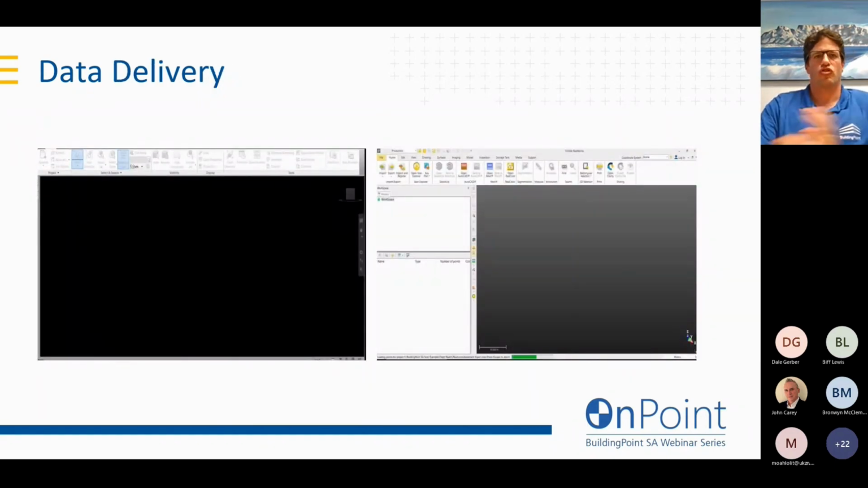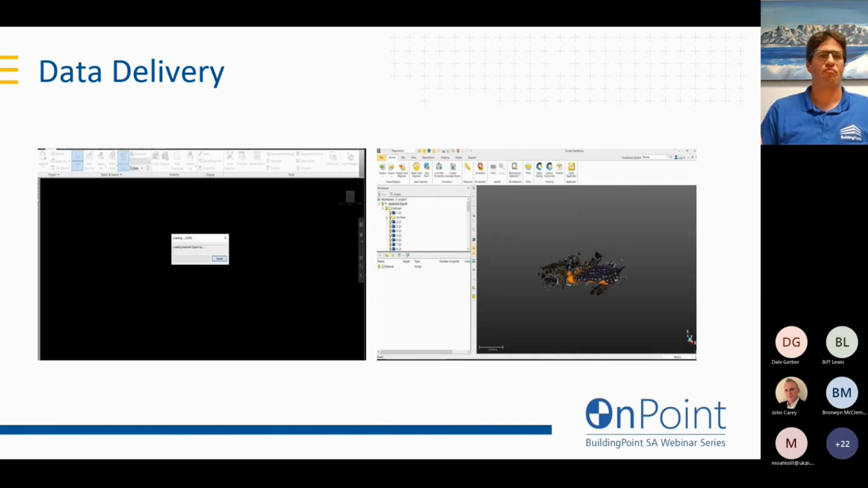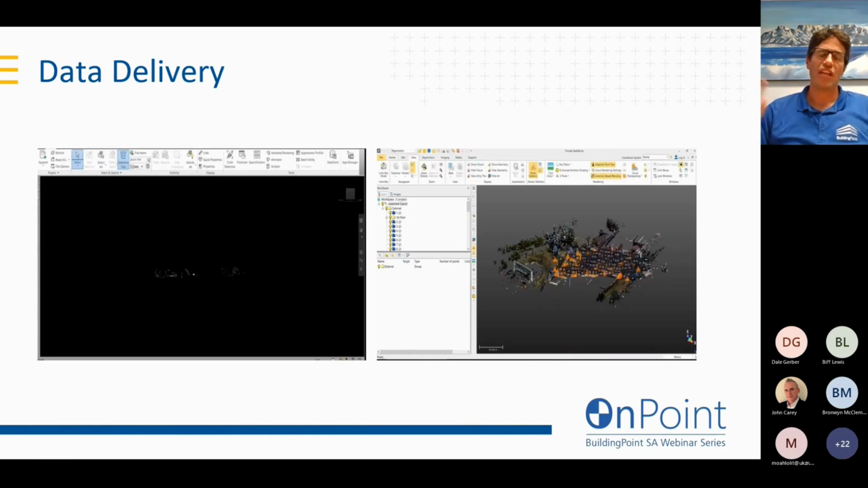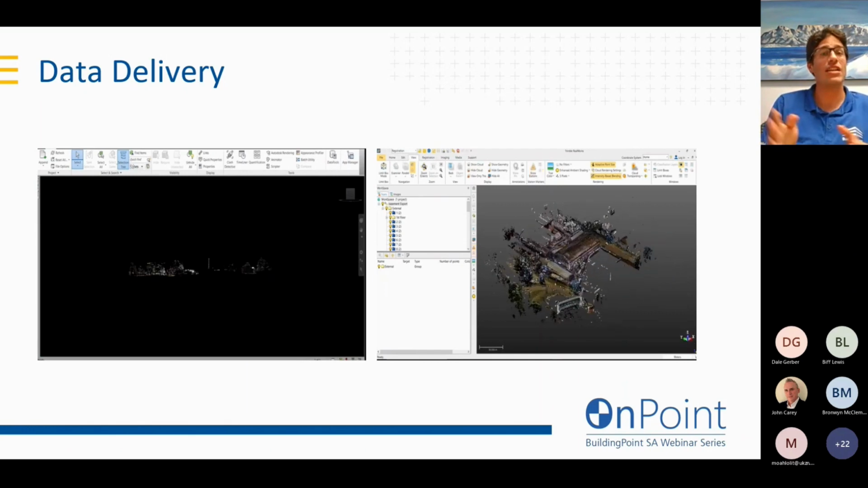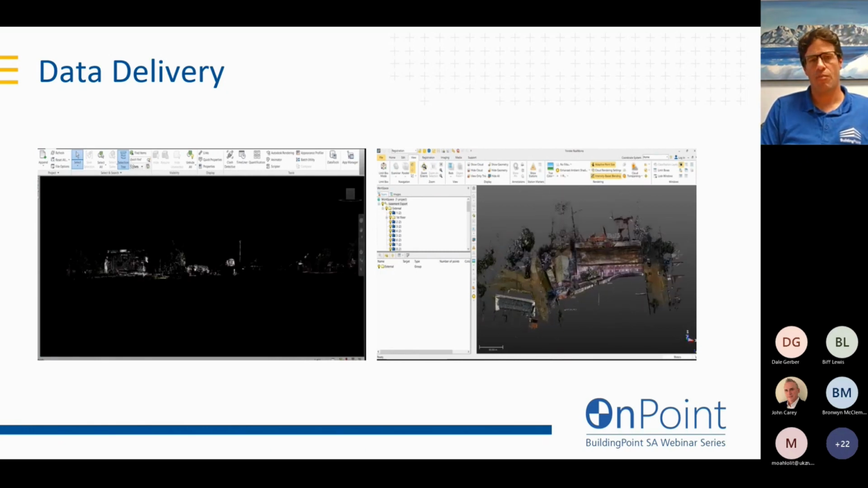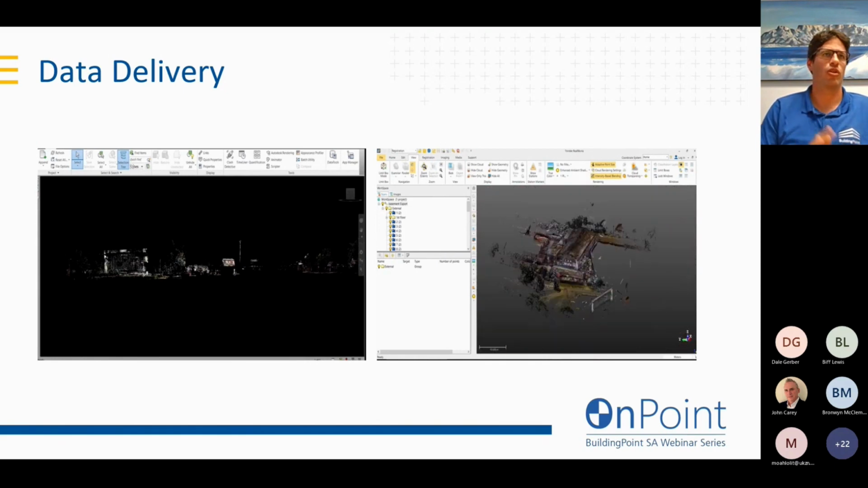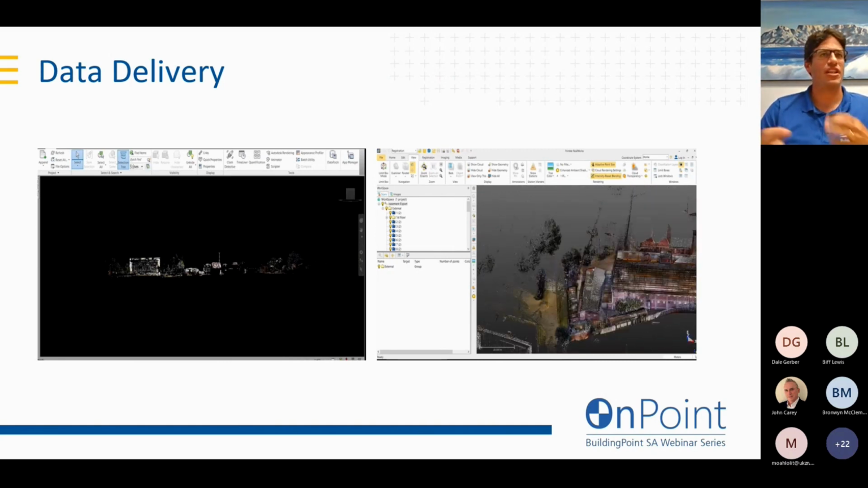So on that topic of issuing your data, sending your data, it's important to know that these scanners capture a lot of information. They scan up to 300 meters away from you. So with that, you've got quite a big data set. On the left-hand side, right-hand side of the picture you're seeing now, these are two different software packages opening up the same point cloud. On the right-hand side is your Trimble RealWorks, your point cloud processing software. And you can see how that seamlessly opens and manages billions of points without sweating.